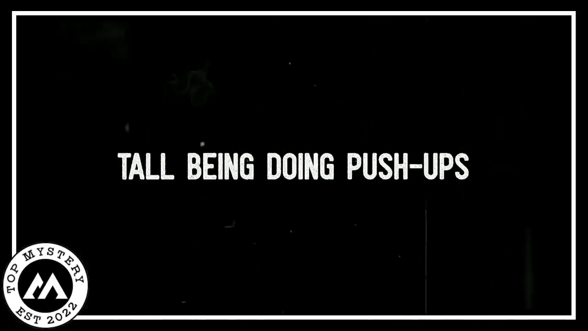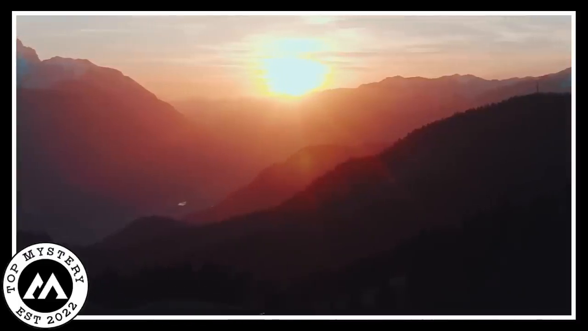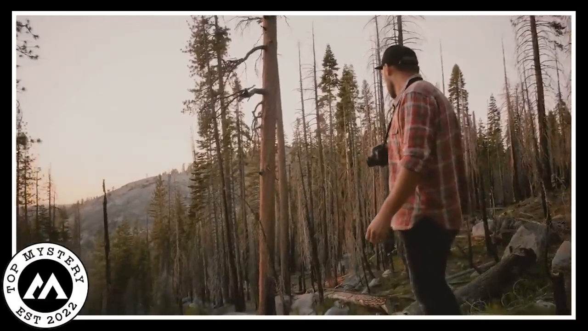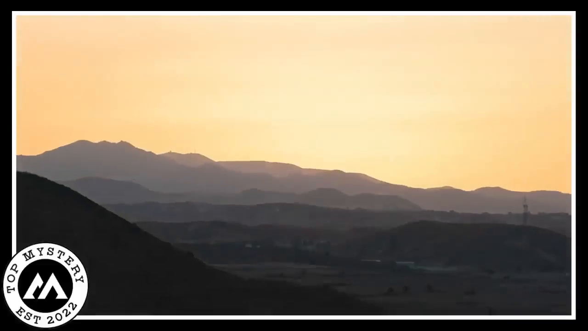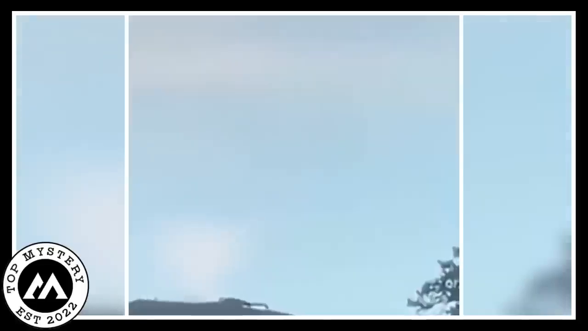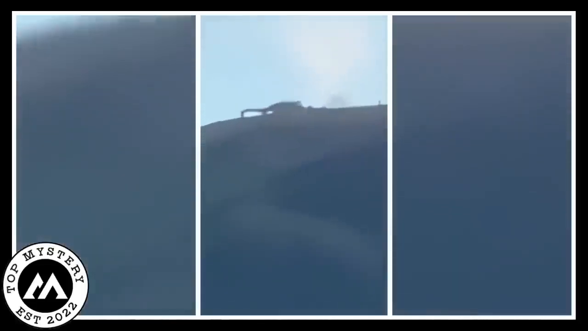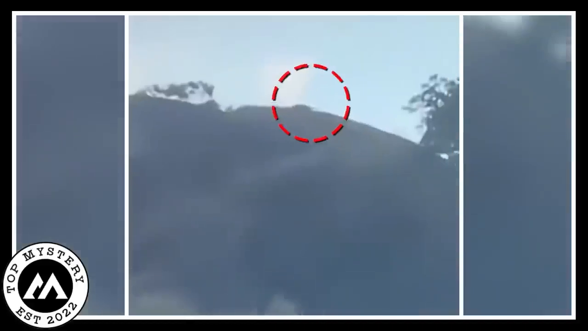Tall being doing push-ups. As the sun went down and the mountain got darker, the camera recorded something really strange. Up high on that lonely mountain, something unusual was happening. It looked like a person, but it wasn't quite right. This figure was incredibly tall, all stretched out, and it didn't have normal arms and legs.